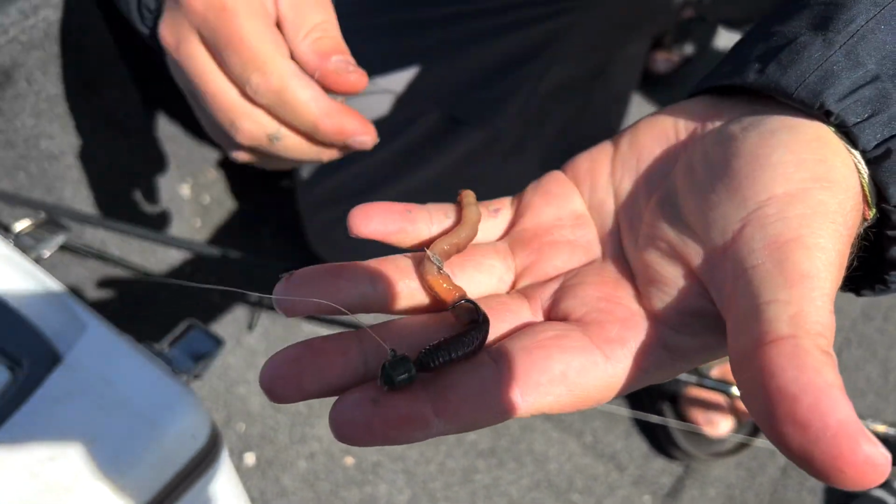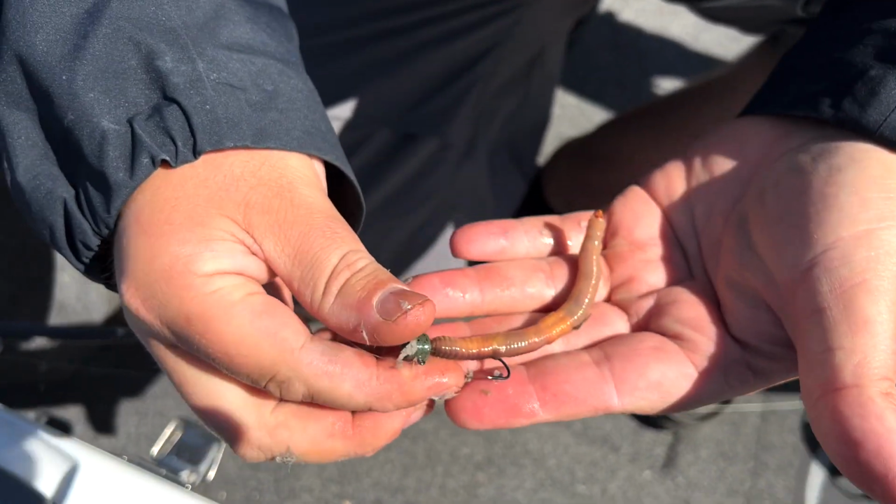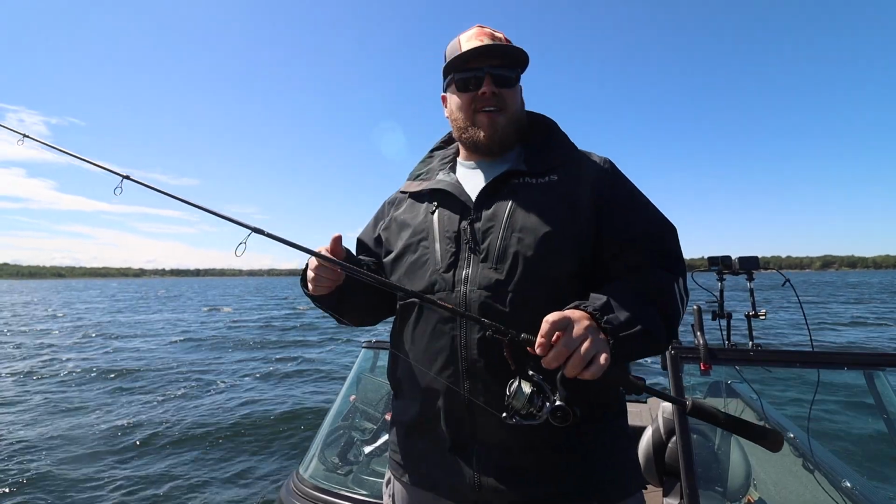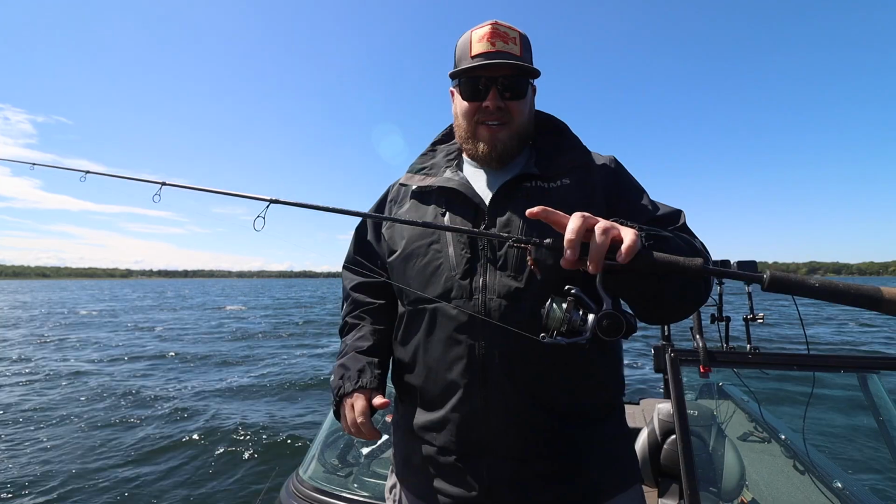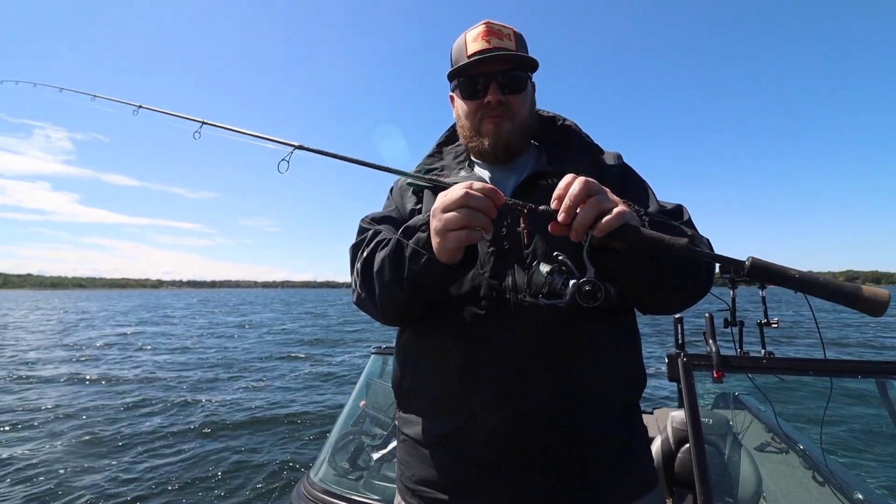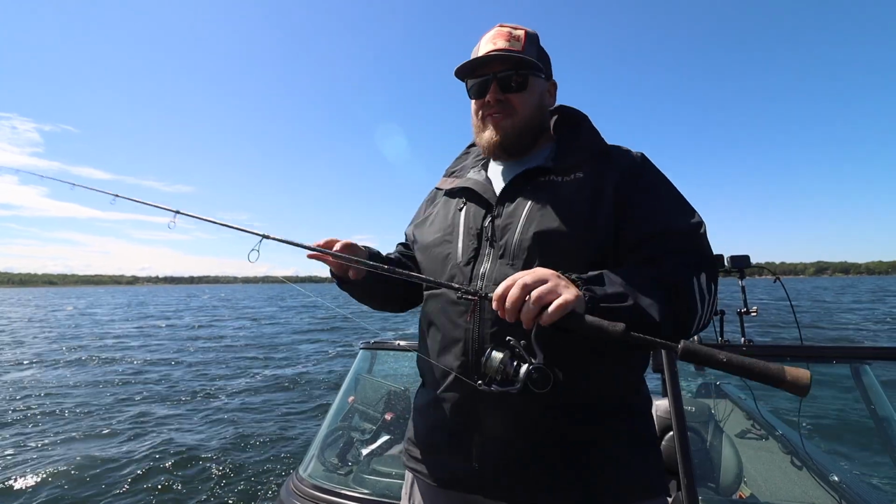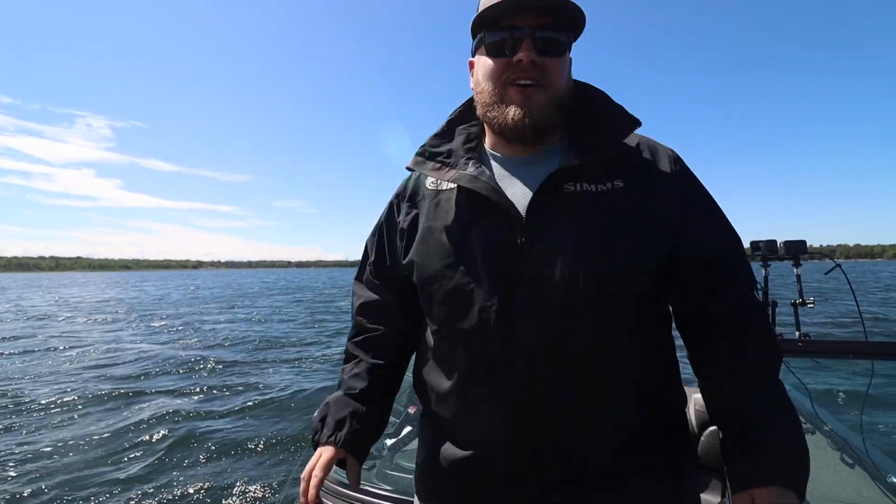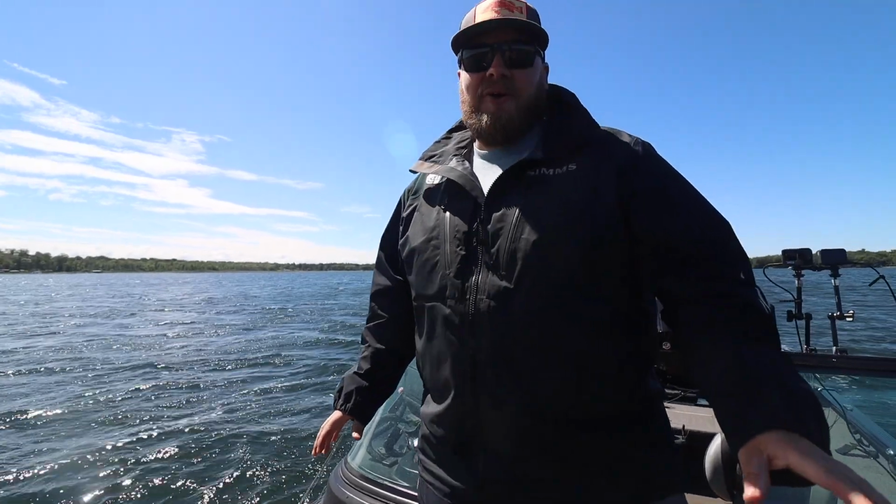And it's not glamorous, it's not the coolest thing. Would I rather catch them snapping a plastic or a glide bait? Of course, and some days they do, but when they don't and you need to get bit, I guarantee you there's a lot more people throwing just a little jig and a half a crawler at these suspended fish than are ever willing to actually admit and tell you that they're doing it.